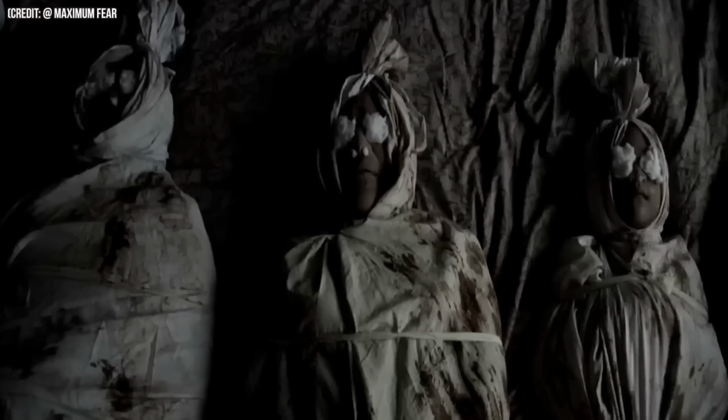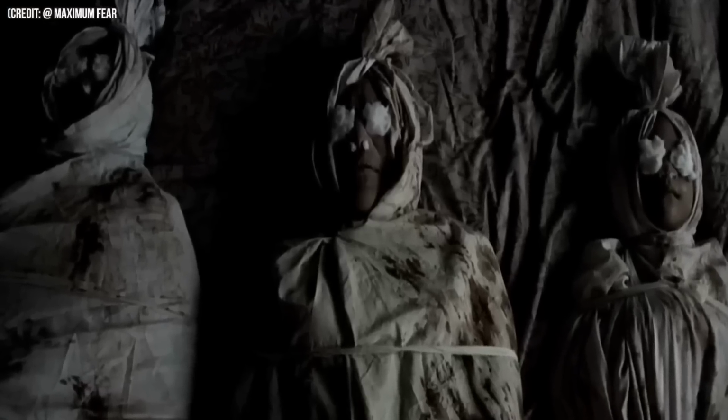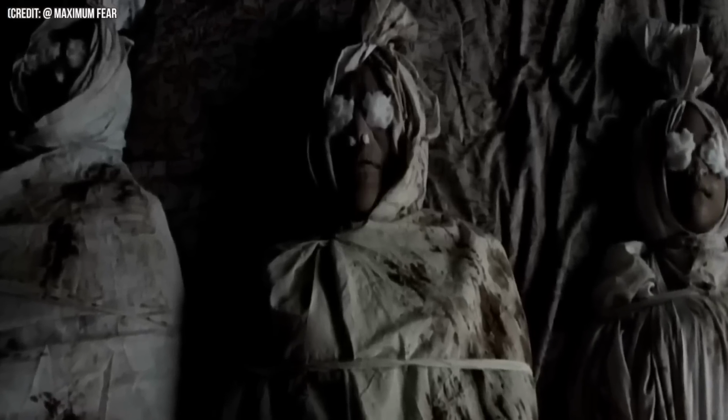The person who captured the video thinks he captured the footage of a Japanese ghost called Pokon. This ghost is said to be wearing their funeral shroud. It's basically like a mummy.